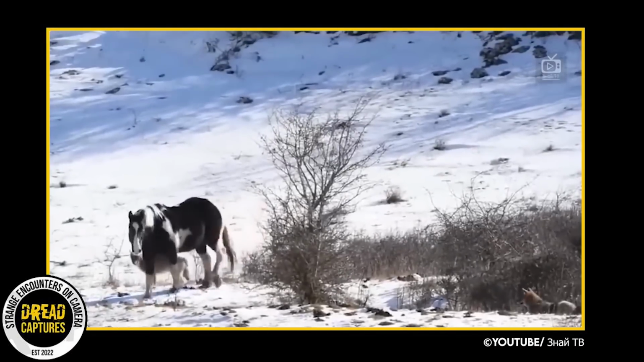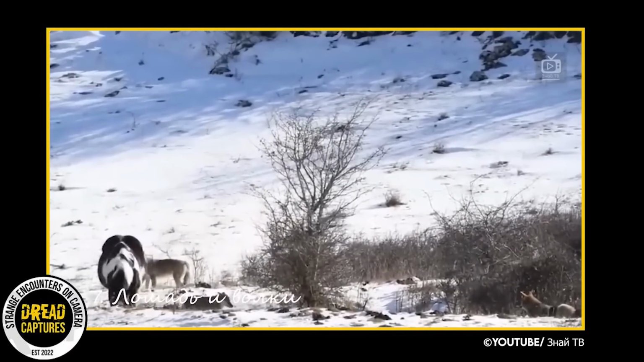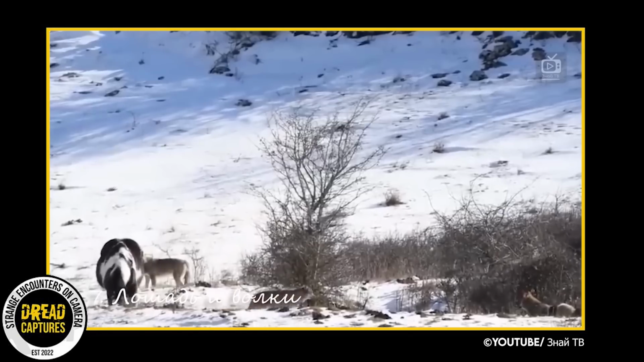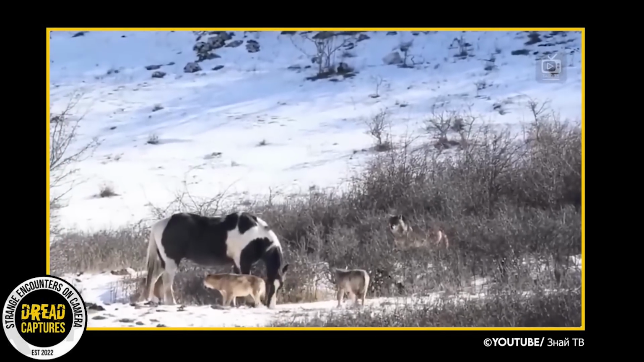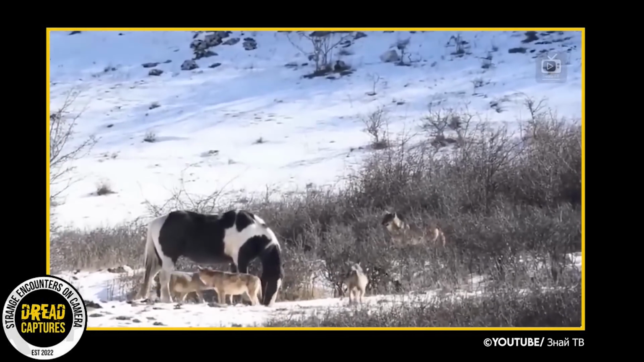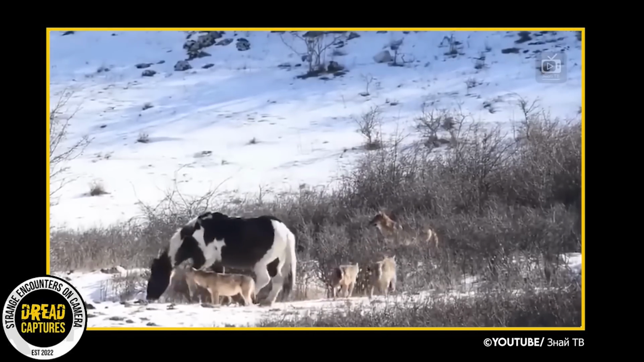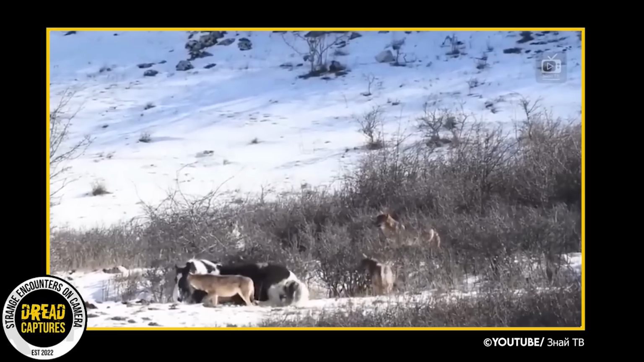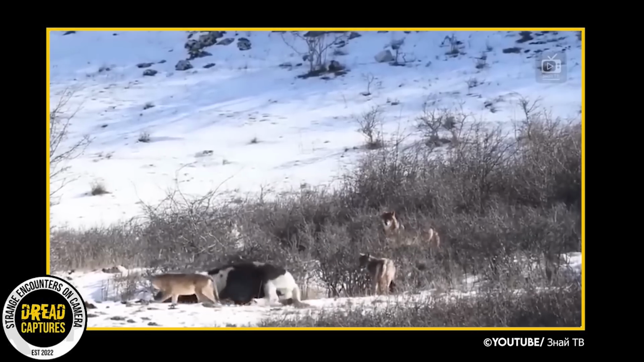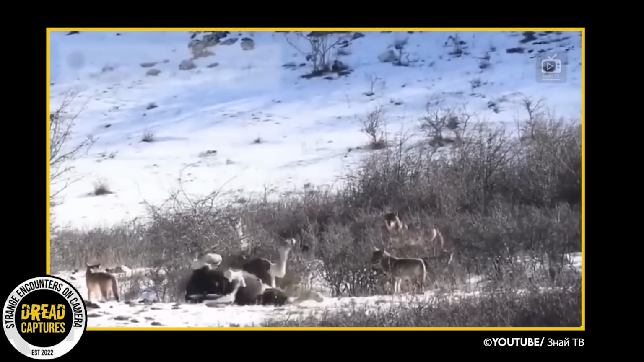Almost everyone would fear for a horse if he was surrounded by a pack of wolves. But in our next clip, you might be surprised at what happens. Footage taken in northern Italy shows that exact scene, but what happens next is perplexing. The horse doesn't run. Instead, he just lays down in the snow, which I think we can all agree is very strange behavior. But what might be even stranger is the wolves' behavior.